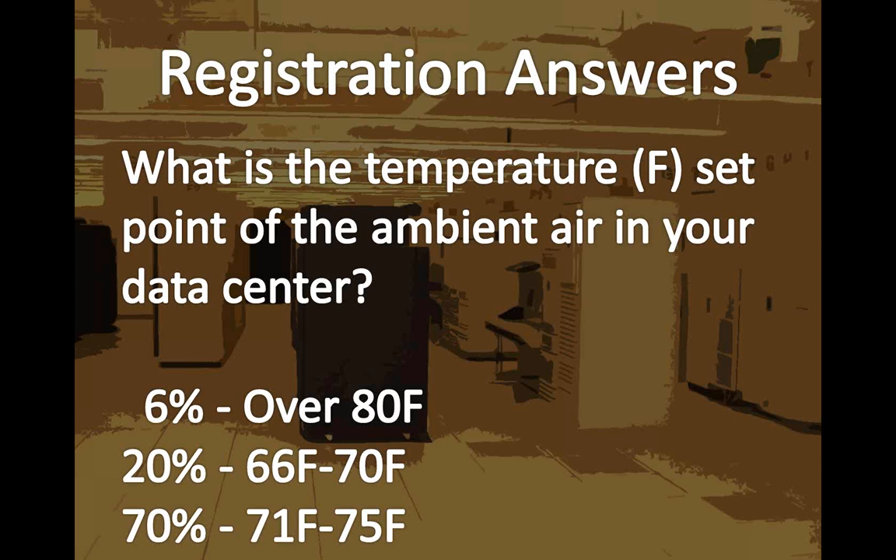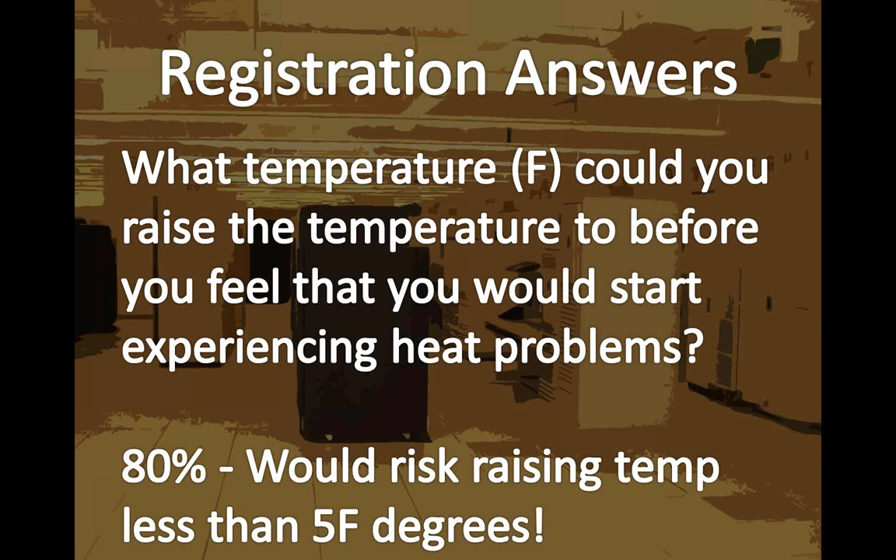Now, here's the next slide that really tells you what this is, because I compared the numbers. So what temperature could you raise the temperature to before you feel that you'd start experiencing heat problems? 80% would risk raising the temperature less than 5 degrees before they thought they would have problems. I'm not that surprised with that either.